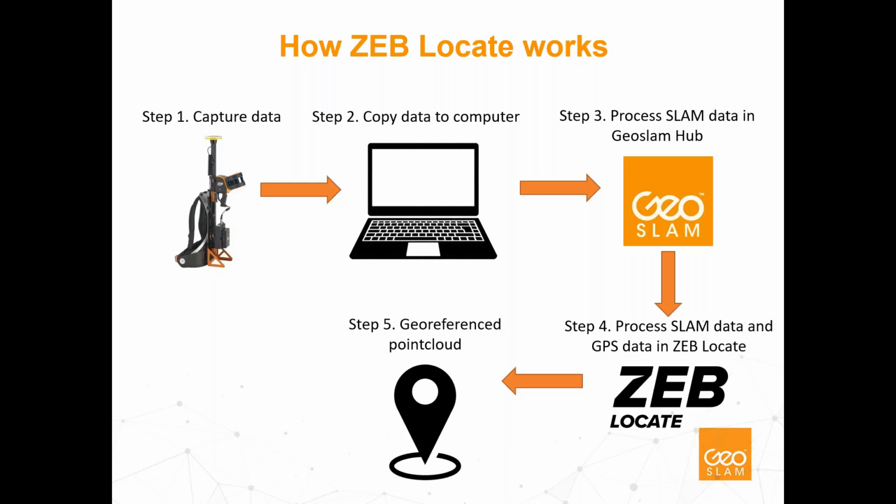So once you've processed your SLAM data in Hub, you get the trajectory and point cloud data. We then take that data into ZEB Locate software. And that's where we merge the GPS data and the SLAM data automatically, and that will give us a georeferenced point cloud. So point clouds at the moment are coming out in UTM coordinate systems. We will add support for additional coordinate systems in the future, but at the moment, UTM coordinates.